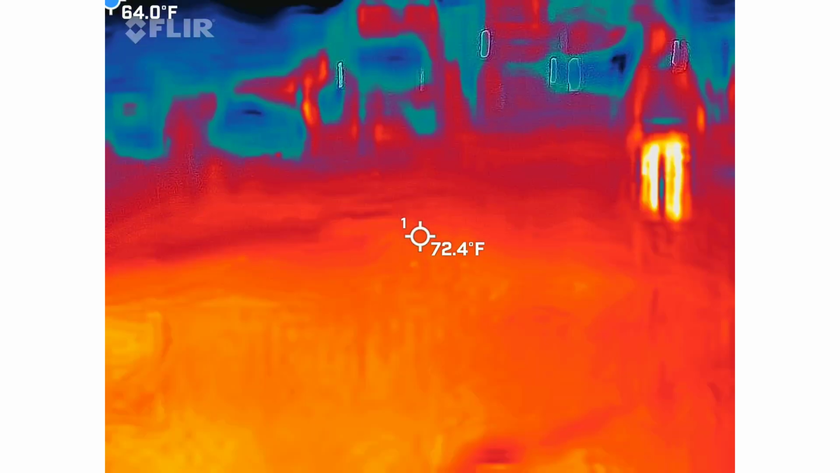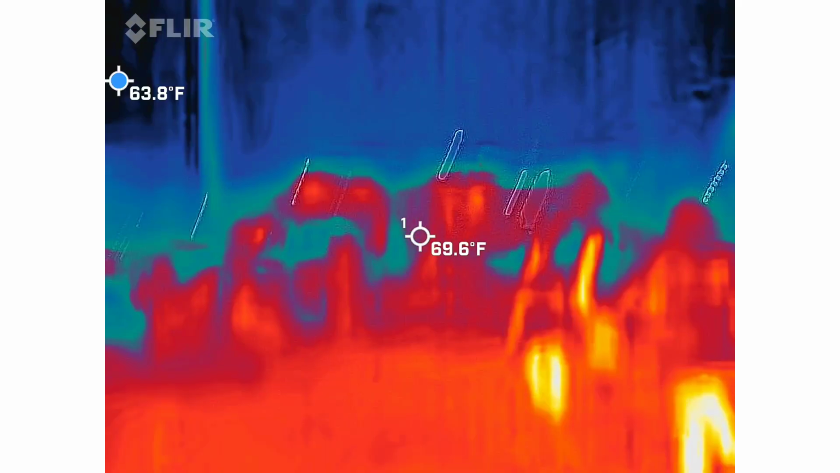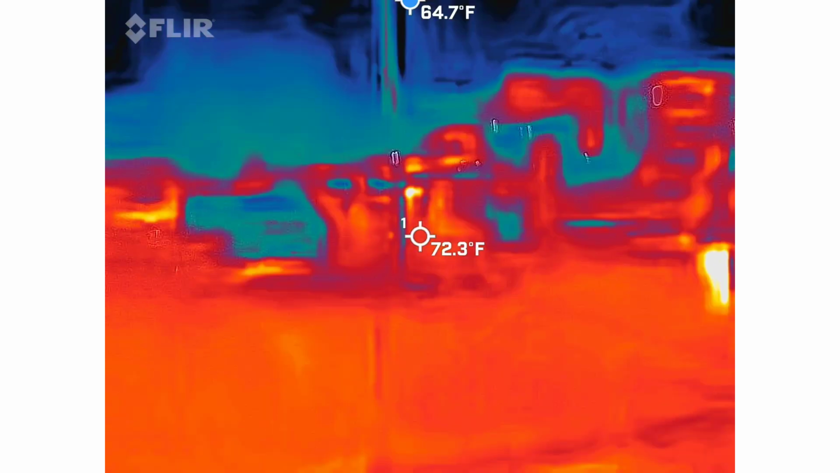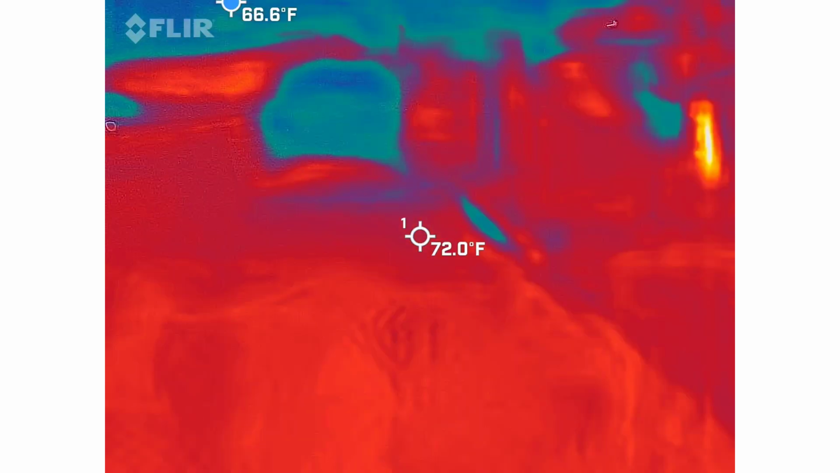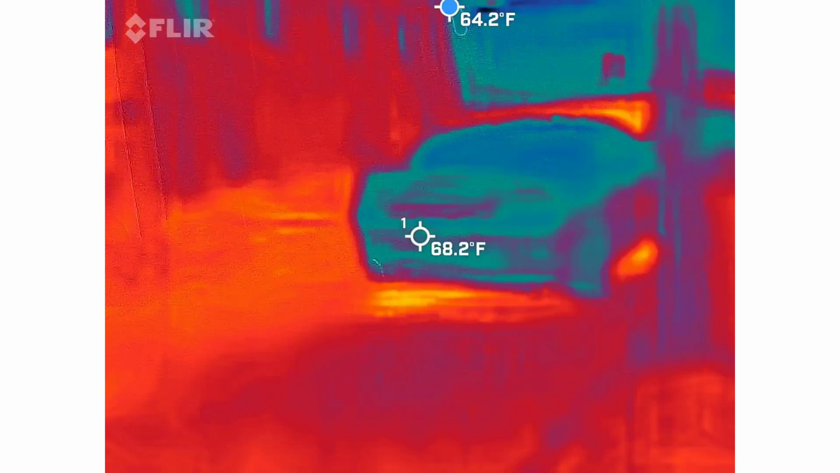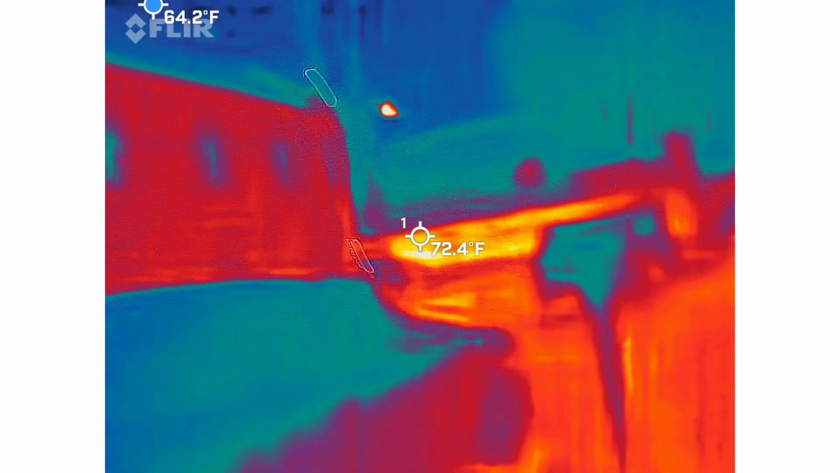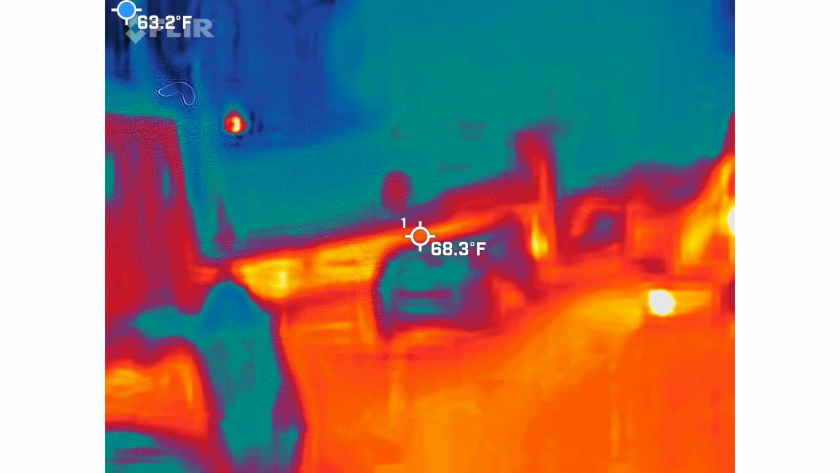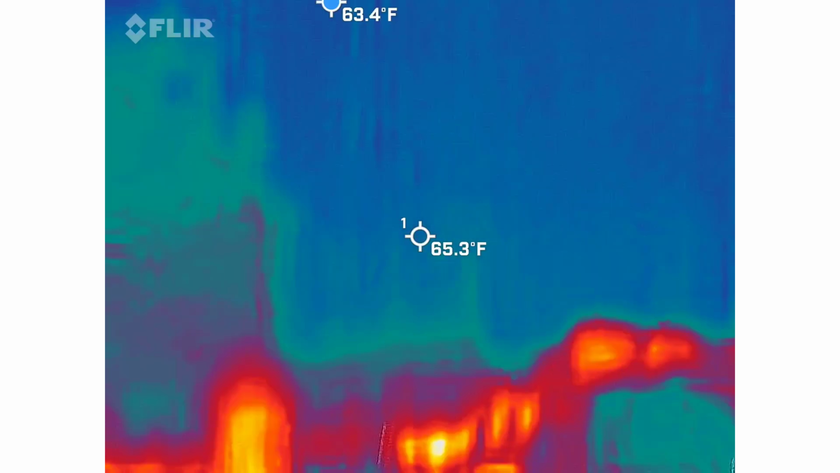What? We see a lot of heat. Oh. Oh yeah. I know. Let me go scan just to make sure.